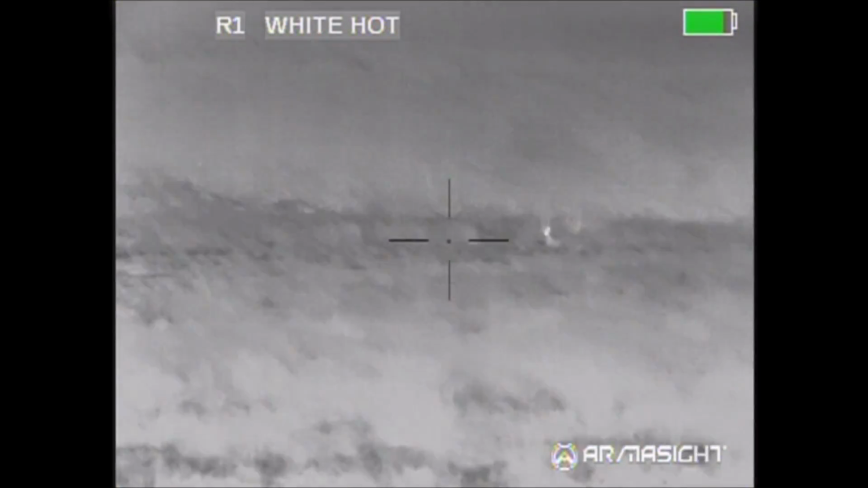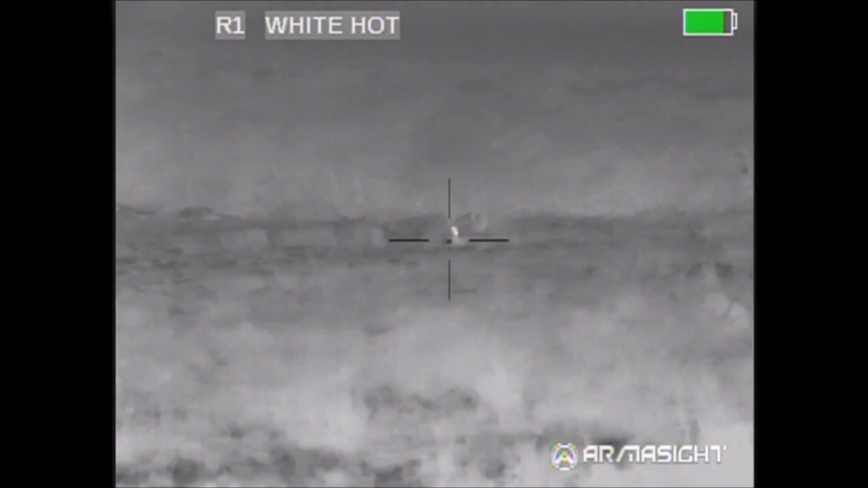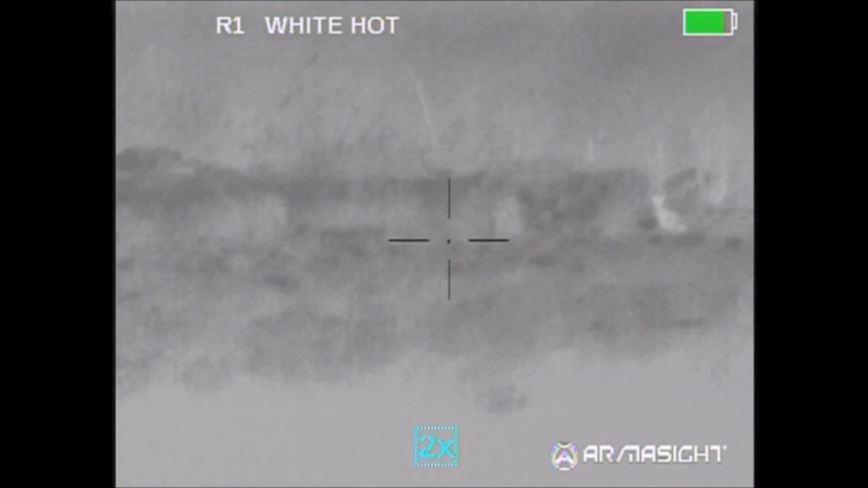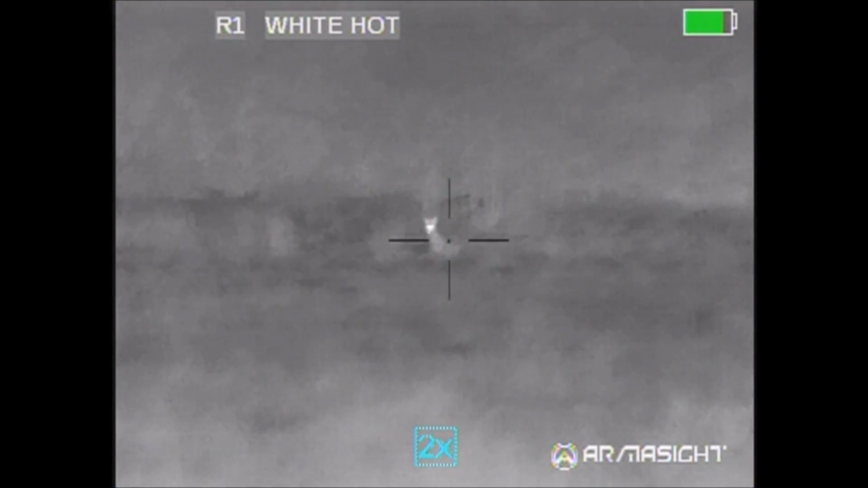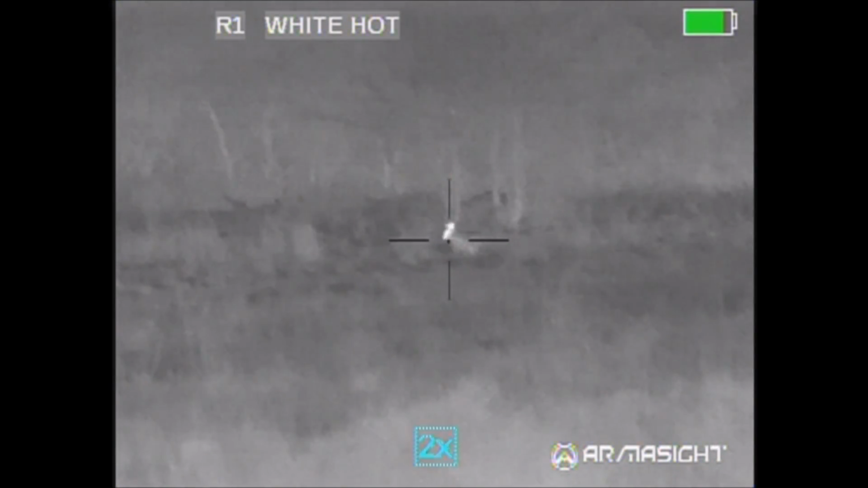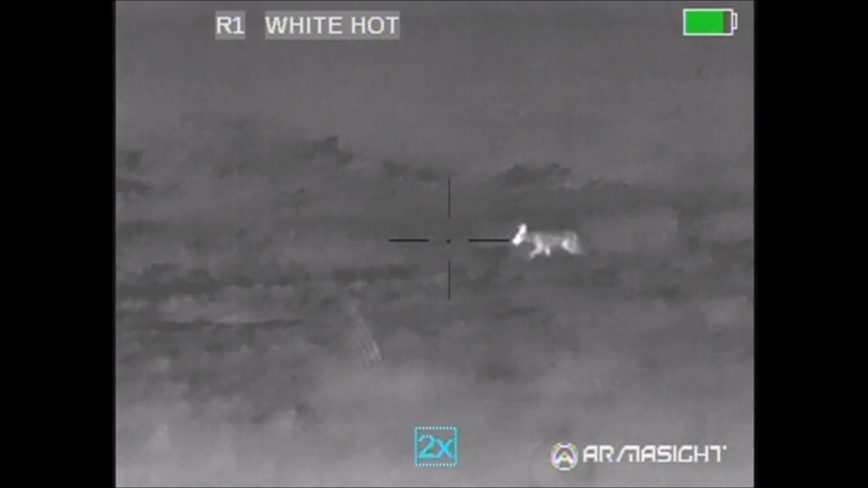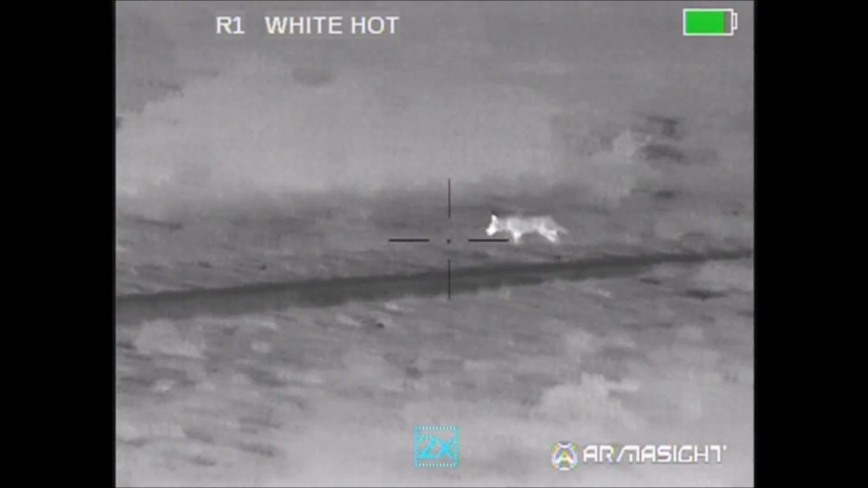So I come back around to look for any other coyotes. I see this coyote, and I wait on him. I would like it to be just a little bit closer. And now it's out in the open, so I blow on my call to make him stop.